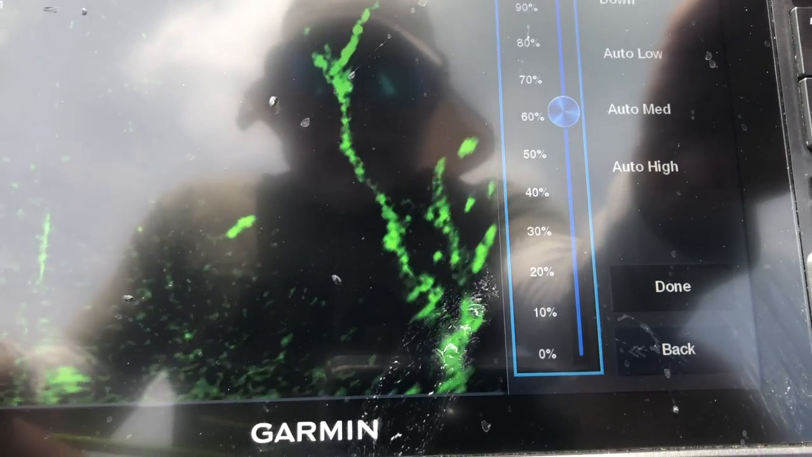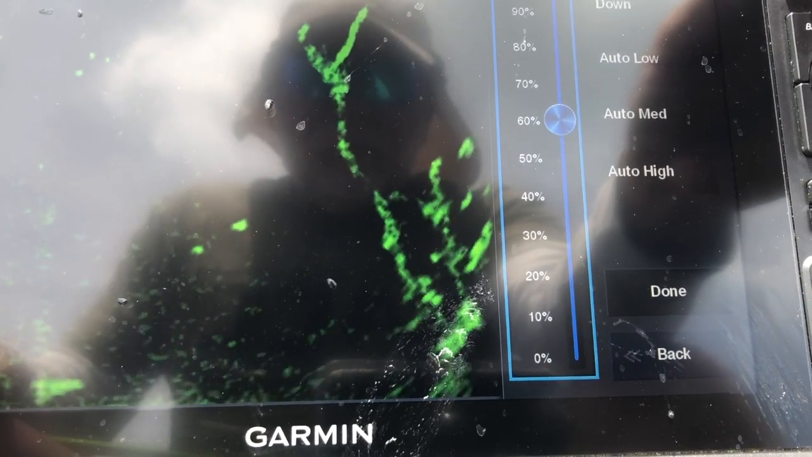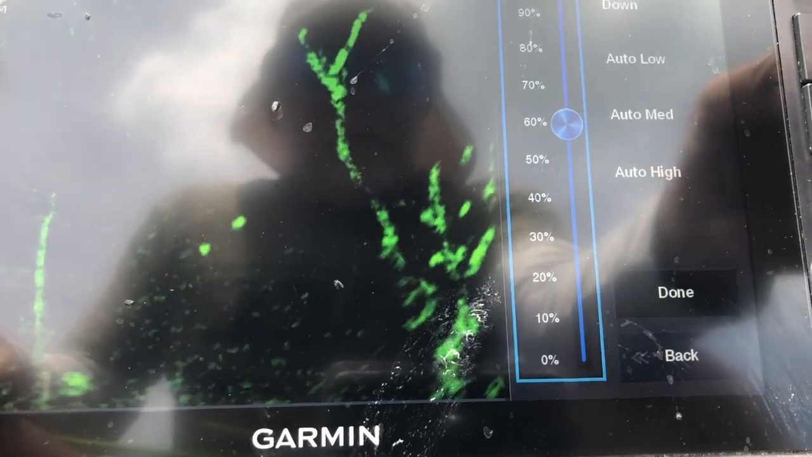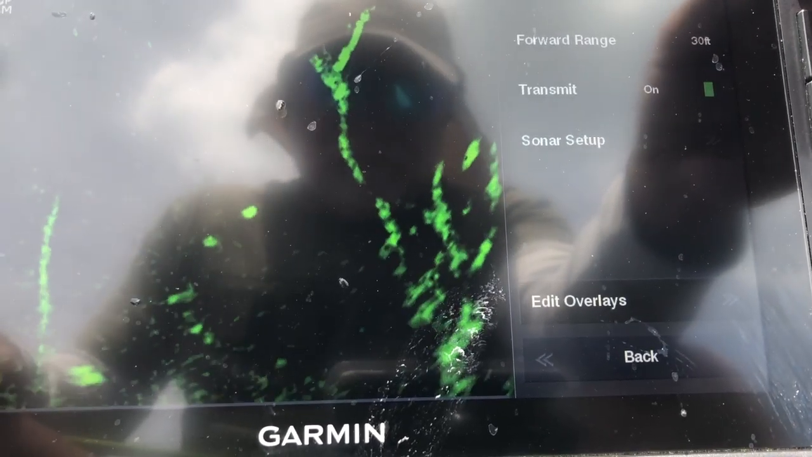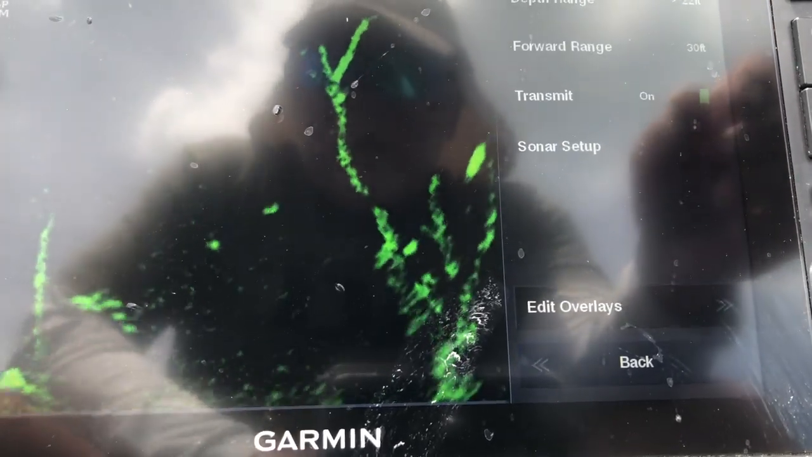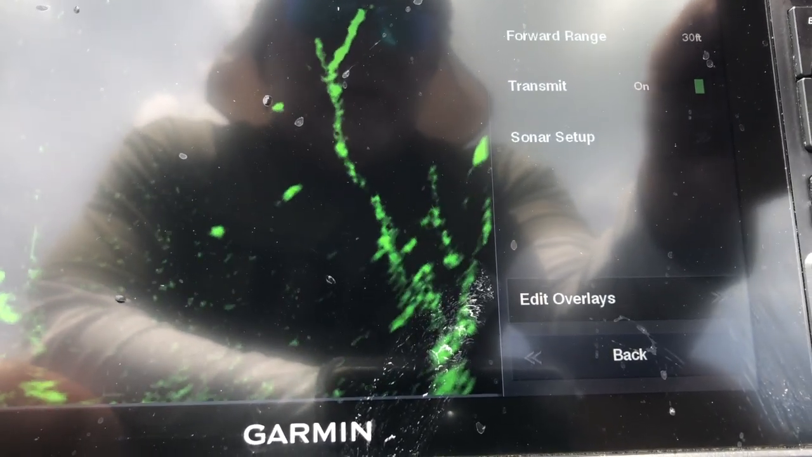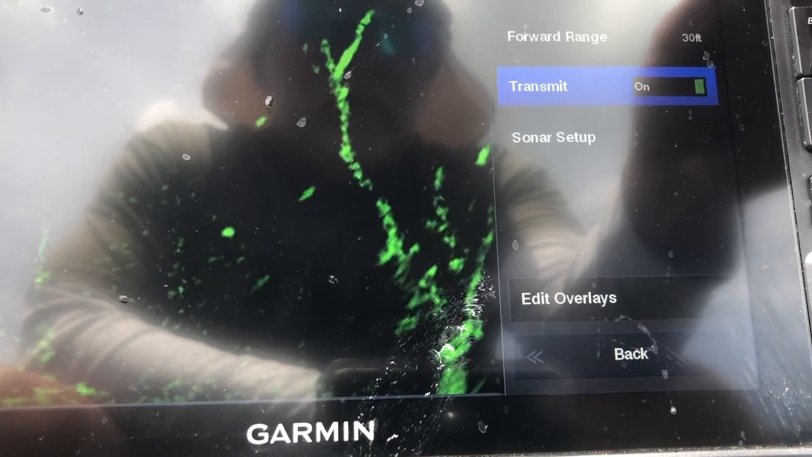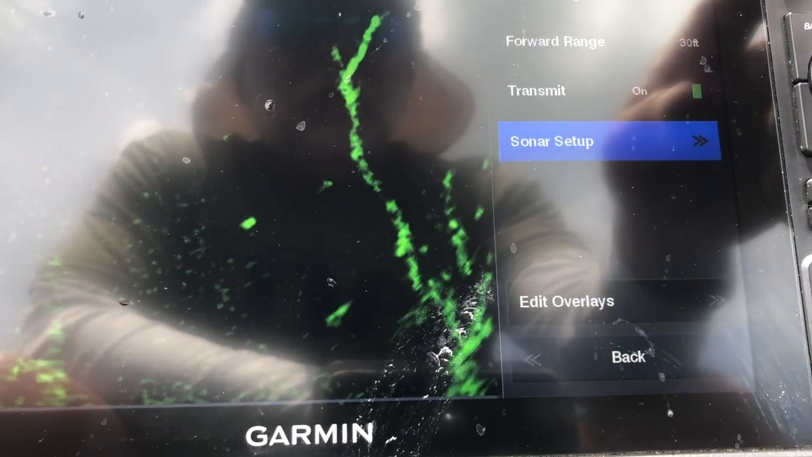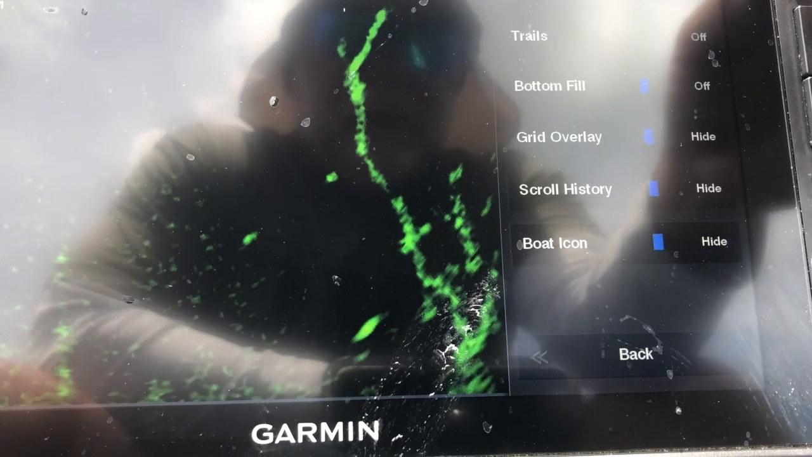I usually run anywhere from 55 to 65, usually around 60 to 63 is my favorite. And when I talked to Garmin yesterday about the problem I was having, they had me do a reboot, and I'll show you what I set it up at, what they recommend, what I have it at. On the sonar setup, the appearance, of course, y'all know I like that green, that black emerald.